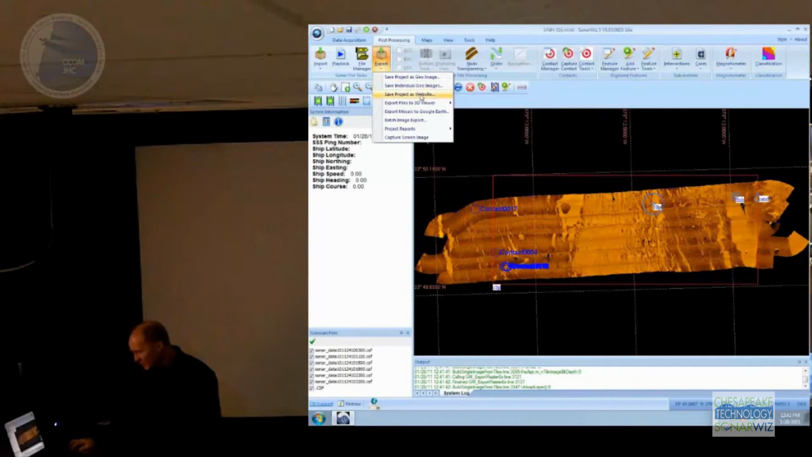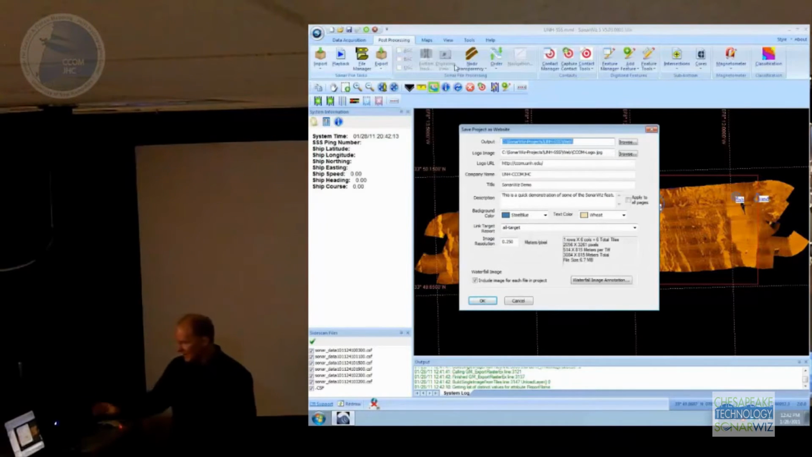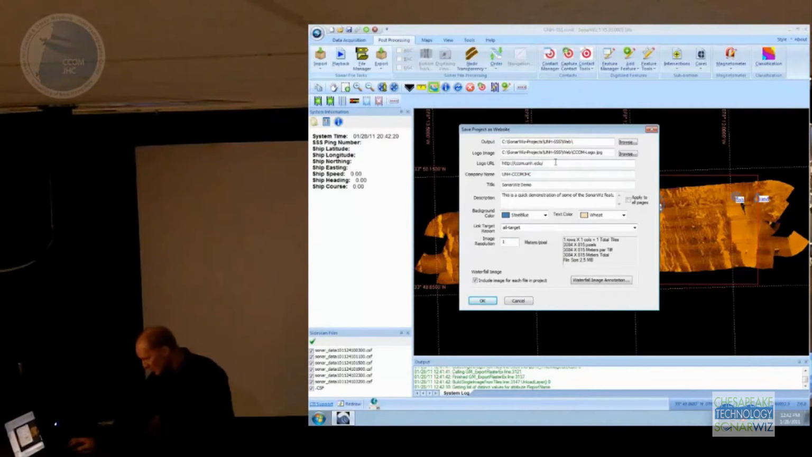Let's see. So you can also export this as a website. You can take that mosaic. I'm going to do this at a little bit lower resolution, so it'll go faster. I'll do this at 1 meter per pixel, and you can set up the logo image that you want, the colors of the background page, and so on, and give a description of the web page.